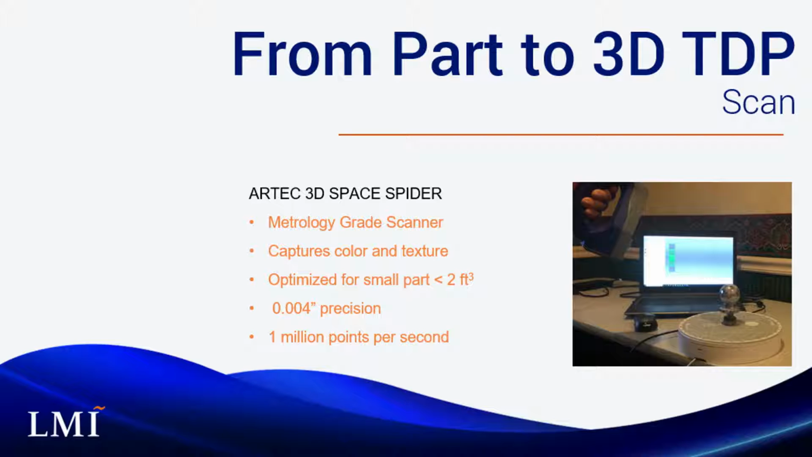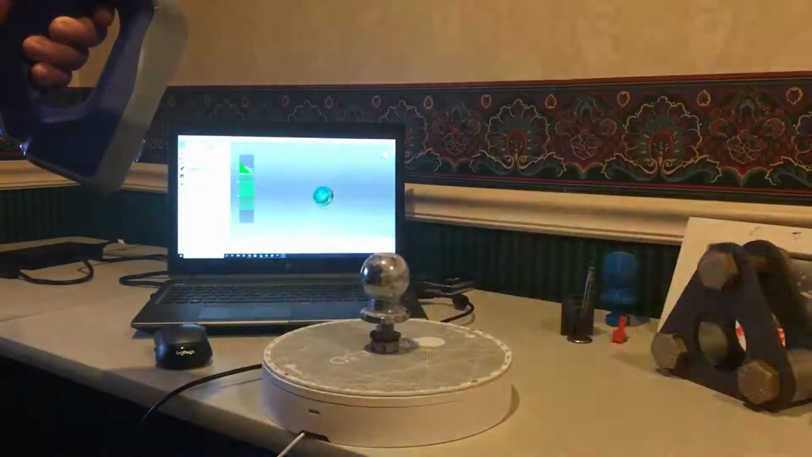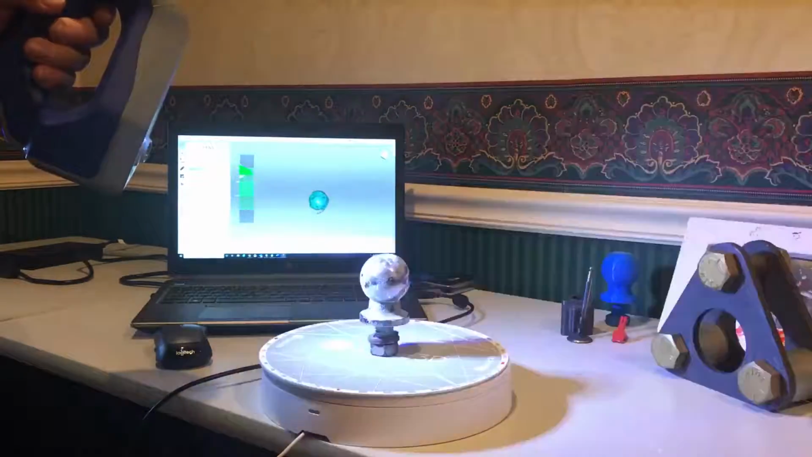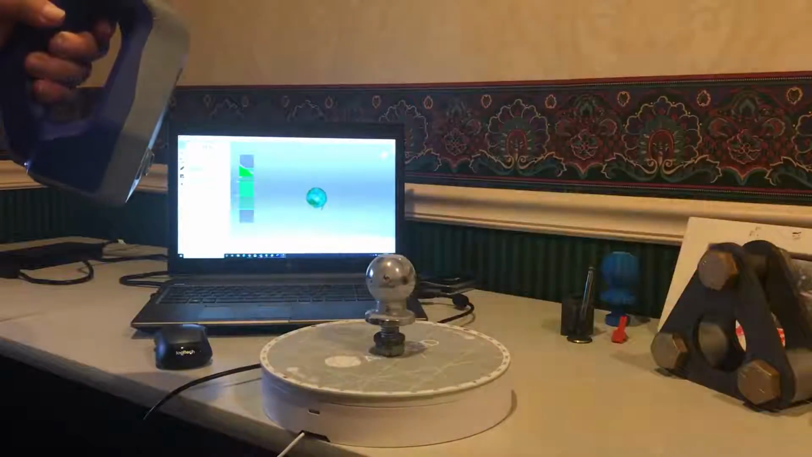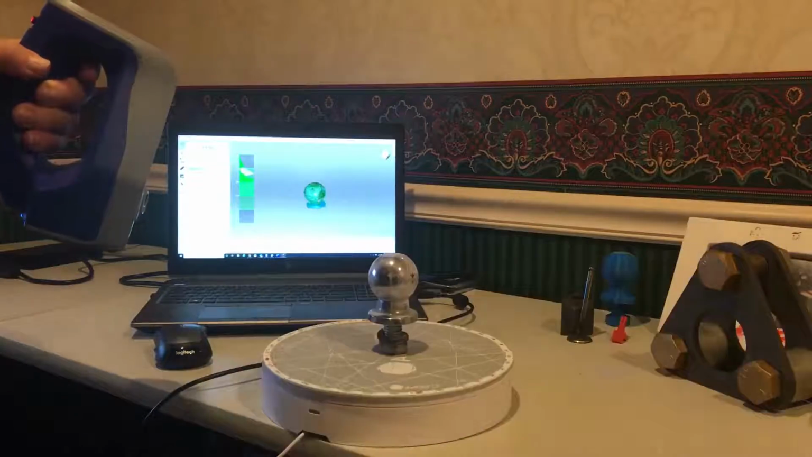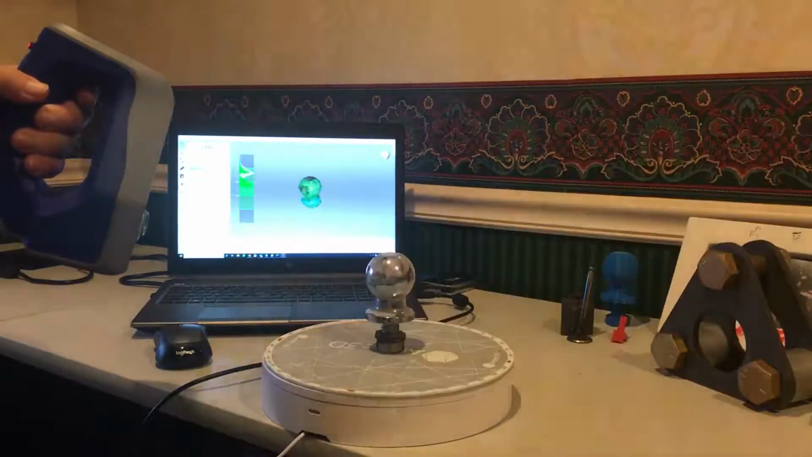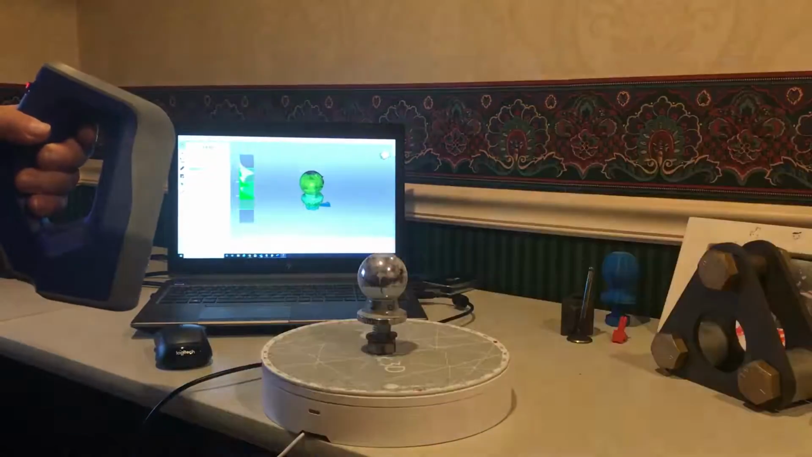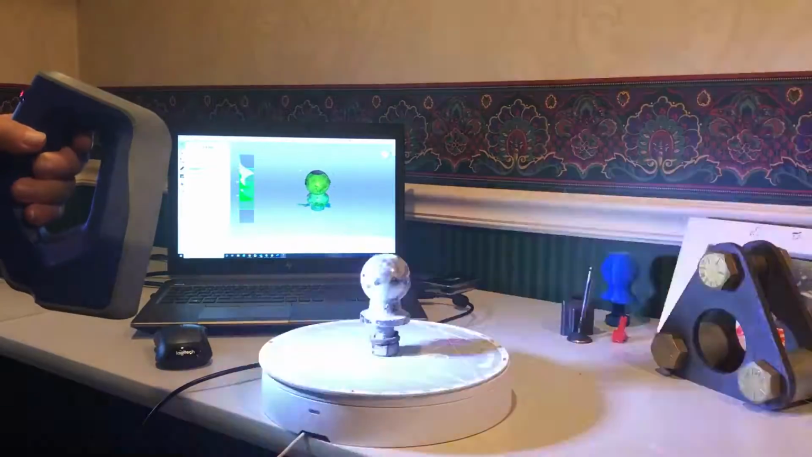The scanner used for this project is the Artec Space Spider. This is a metrology-grade scanner that can capture color and texture and features as small as 0.004 of an inch. This handheld scanner is specifically designed for smaller parts. To make the scanning process easier, the part has been placed on a turntable and used with software that will couple the scanner and the turntable. This technique involves making multiple passes over the object and then gluing them together during post-processing.